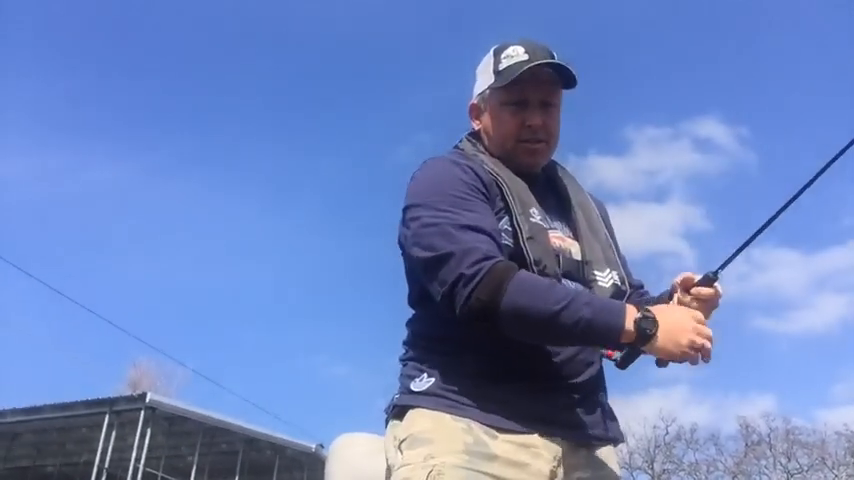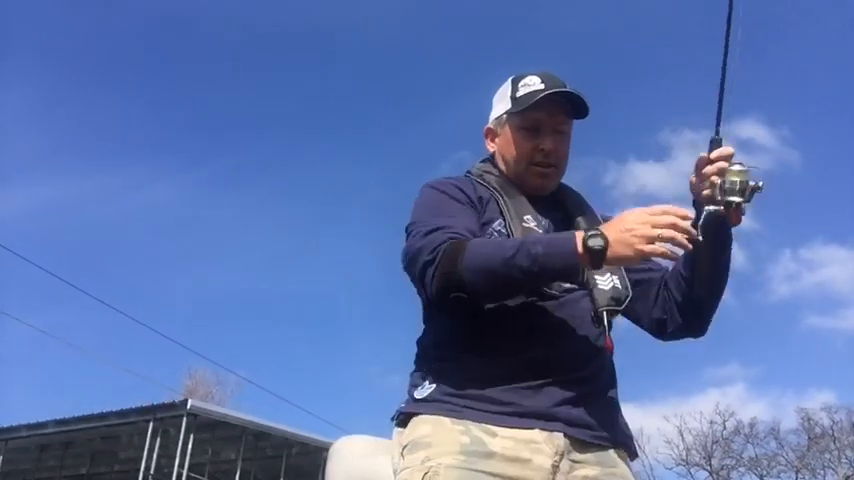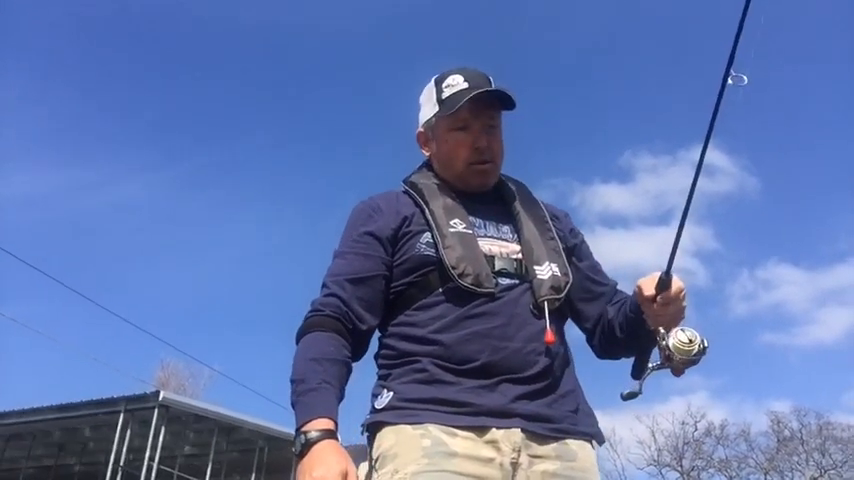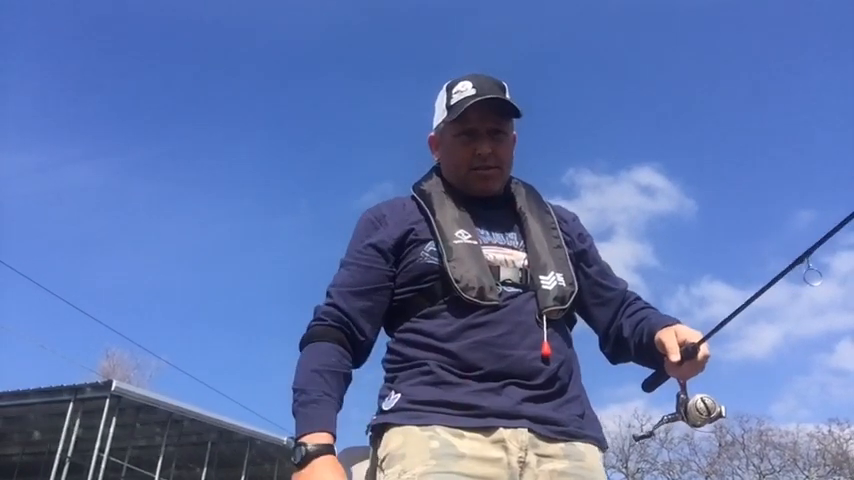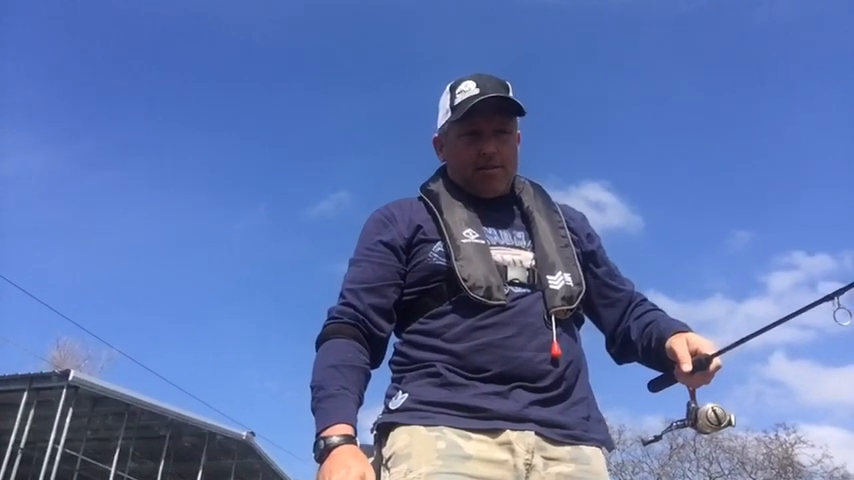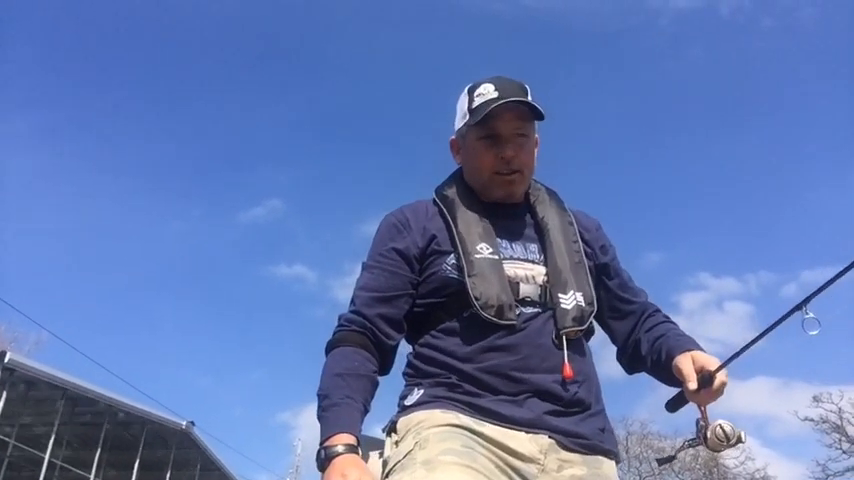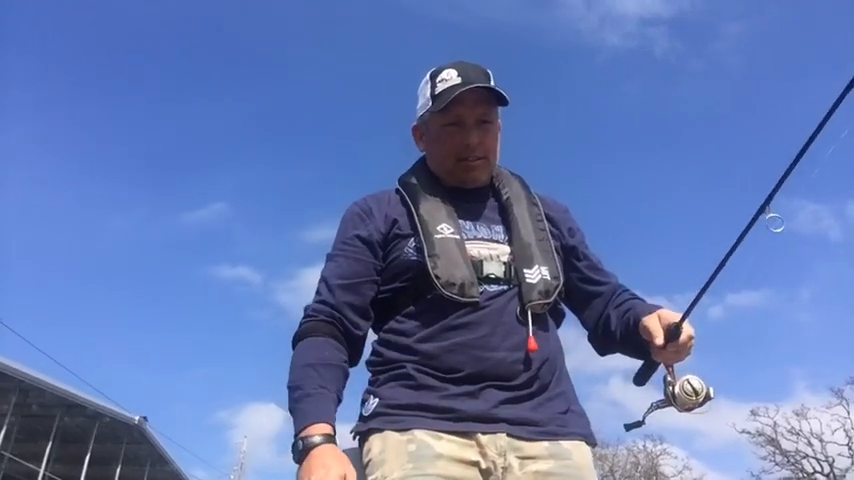Okay, I'm in the fish. They're at 25 foot. I'm not doing much with my rod, just letting those crappie kickers do their job, letting them work around there. Man, that was a good fish. I wish I would have got that one in for y'all. Yep, there was a little hit.